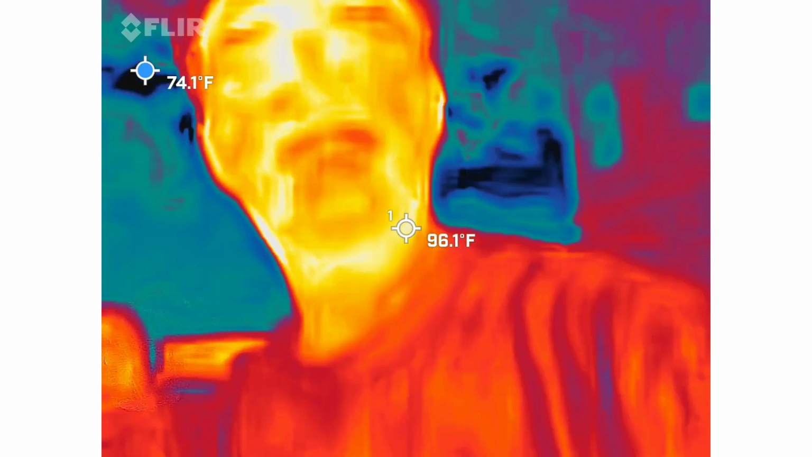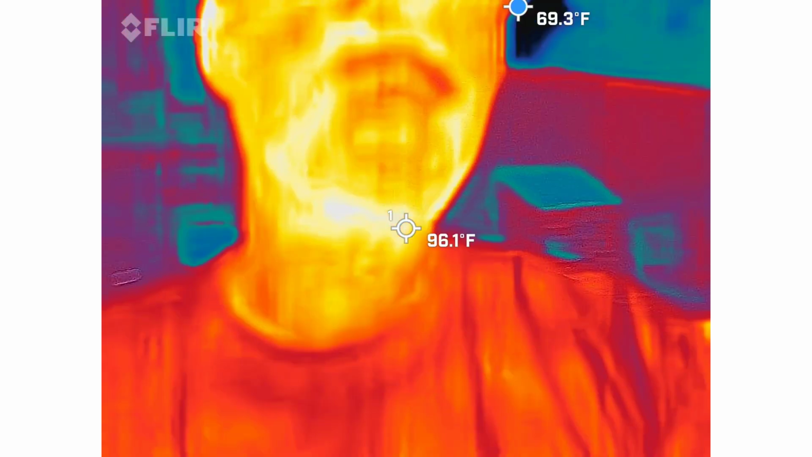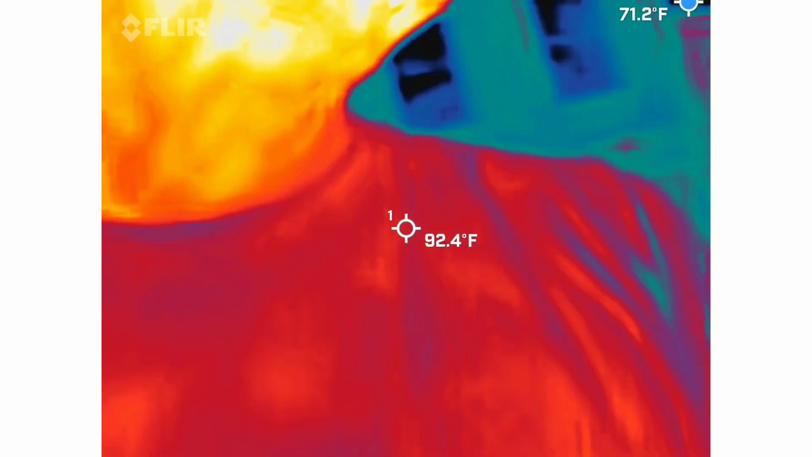All right, first thing we're going to be doing, thermal imaging. So you should be able to see me in there, right? I'm the red, orange, and yellow guy. So with this, what are we looking for? What do you think? Cold spots. Right, cold spots, literally. So this is a FLIR camera.